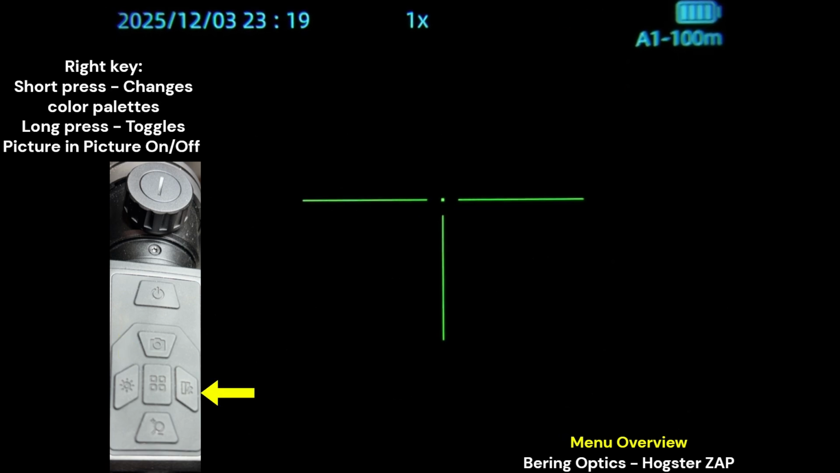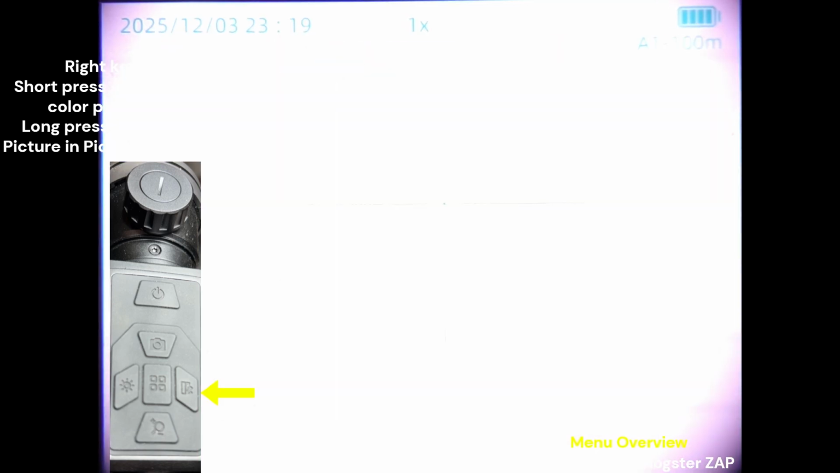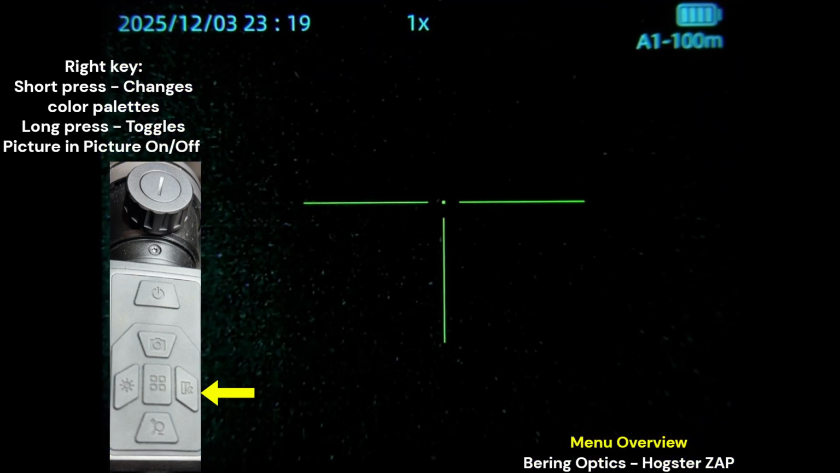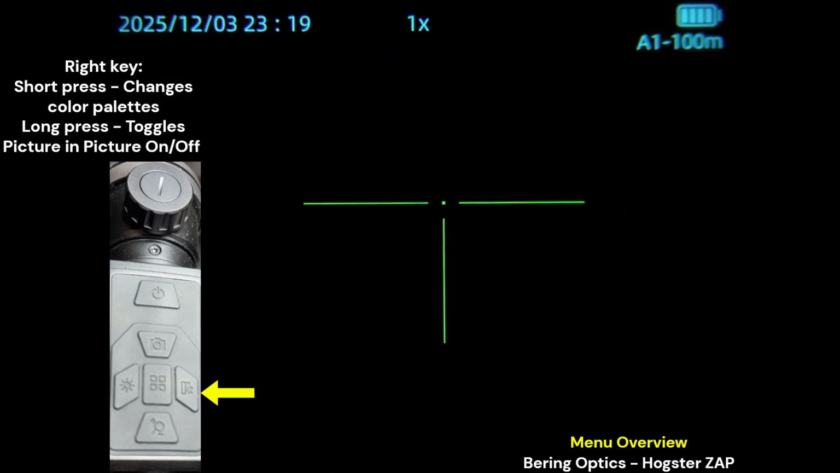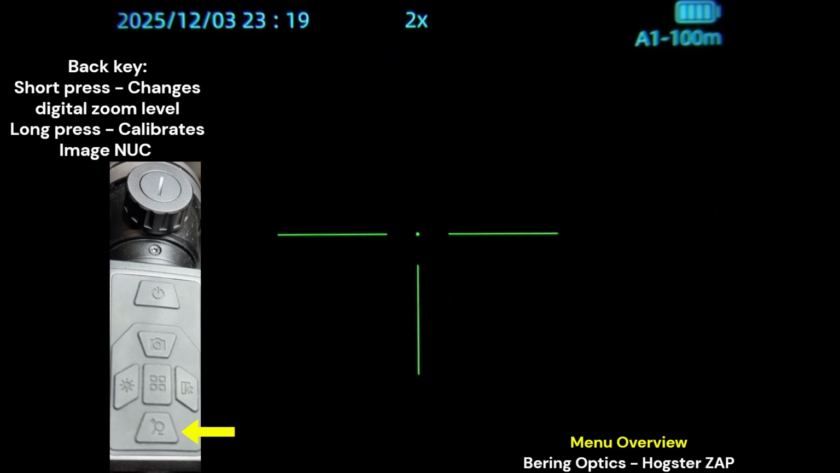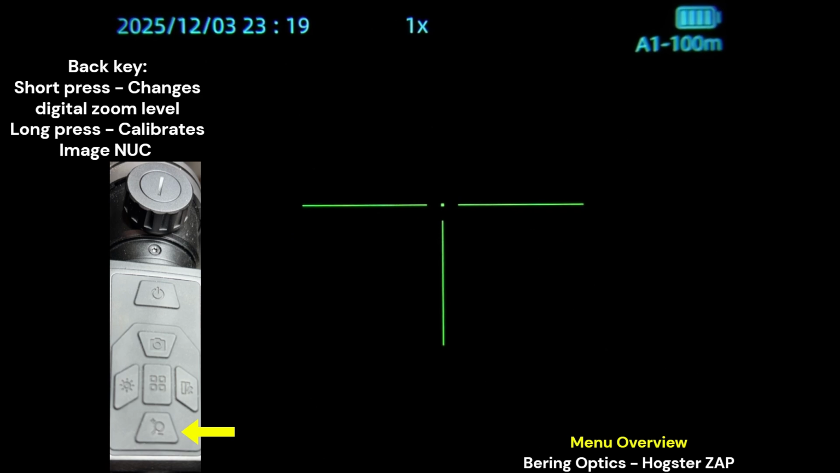And then the right directional is your color palettes. And then your back directional button is your zoom: 2 times, 4 times, 8 times, and 1 time. So you'll have to scroll through all the zooms to get back to native zoom.